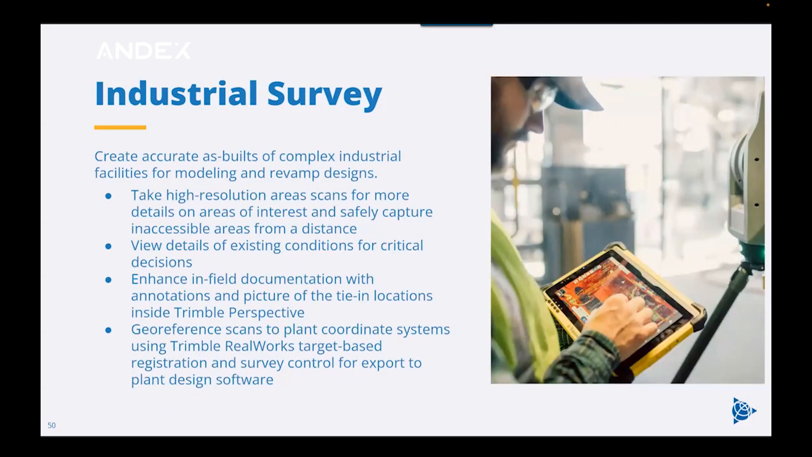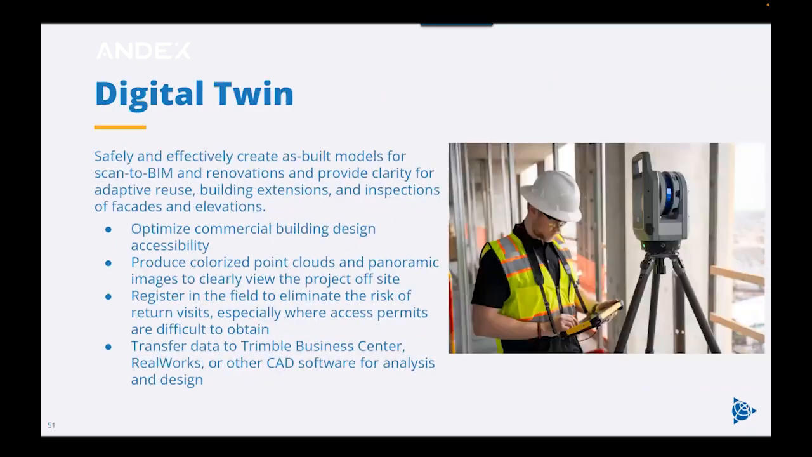Industrial survey requires speed, accuracy, and density to effectively scan complex facilities. Area scans are perfect to add detail to points of interest and safely scan from a distance. You can add annotations to tie-in locations to help the designers back in the office. And you can georeference scans to plant coordinate systems so that the data of the scans match exactly with the CAD models for your design work.